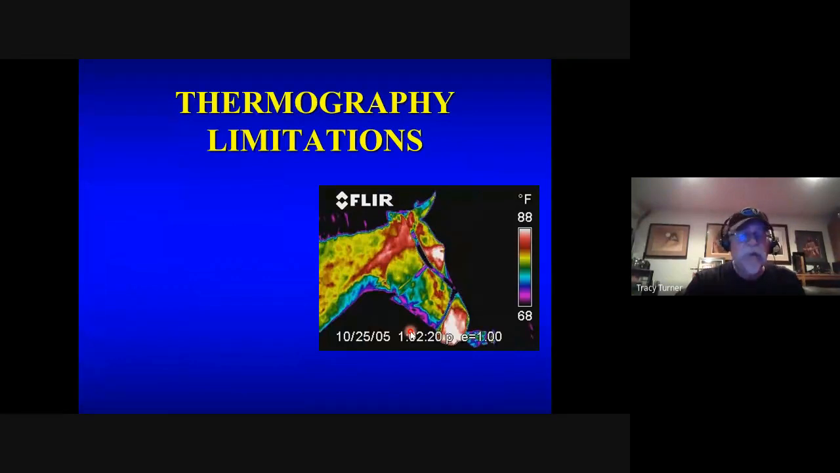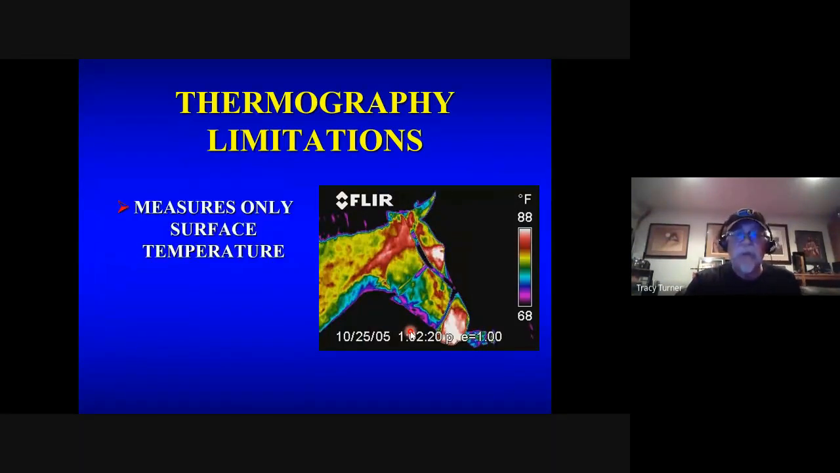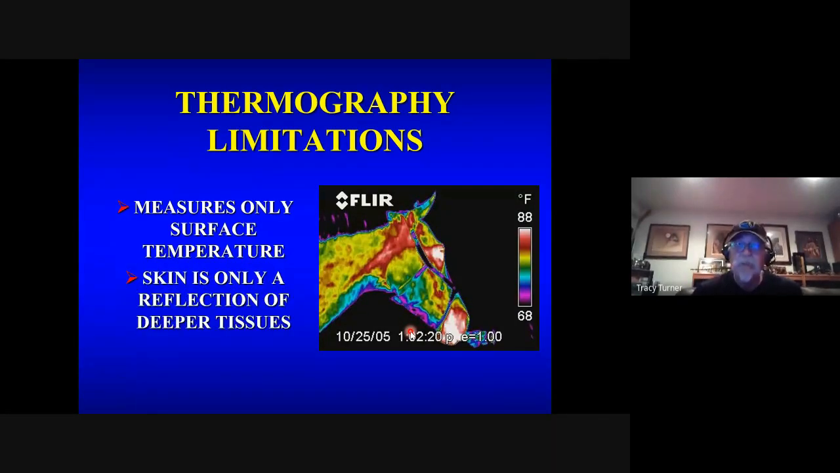But thermography certainly has limitations. It is not the be-all and end-all. It measures only surface temperature, and skin is only a reflection of deeper tissues. So you have to keep these things in mind, and you have to think physiologically whenever using thermography. And that could be a frustration for people because we, as veterinarians, think anatomically.